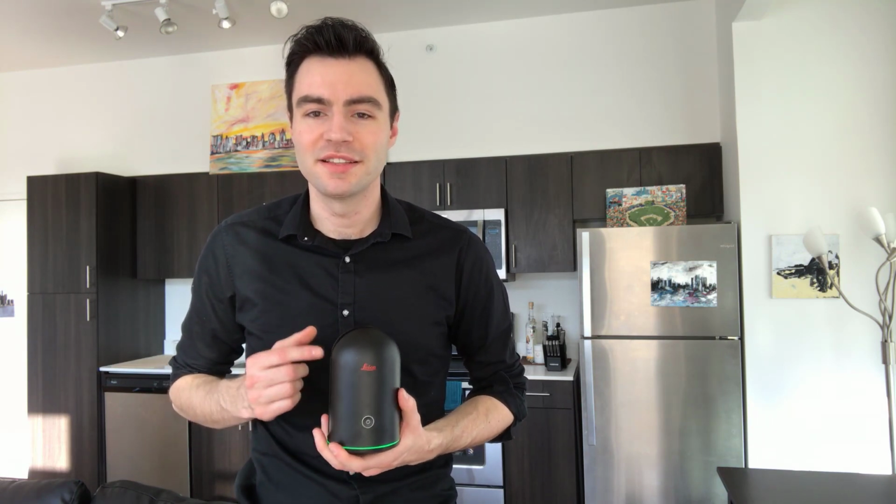I'm going to show you how to scan with the BLK360 laser scanner. I'm going to scan this single apartment in an apartment building, so I'm going to go through the workflow of what this job would entail. The first step would be to define your image and scan parameters, so we're going to do that first.